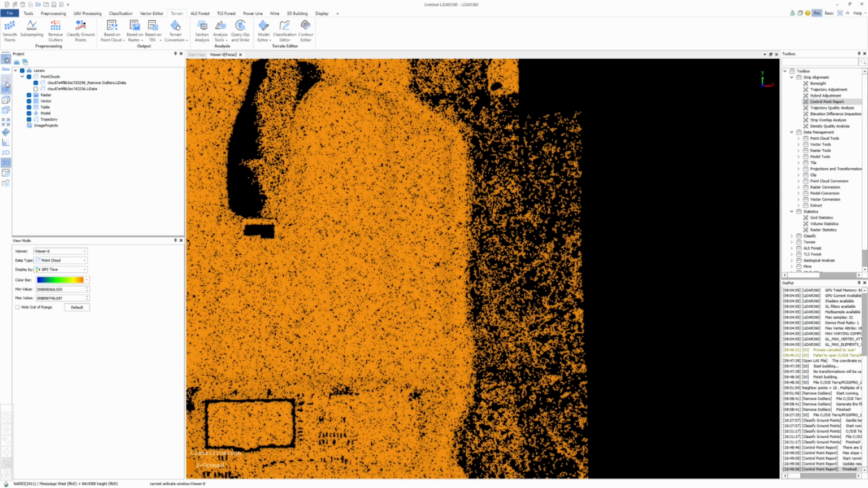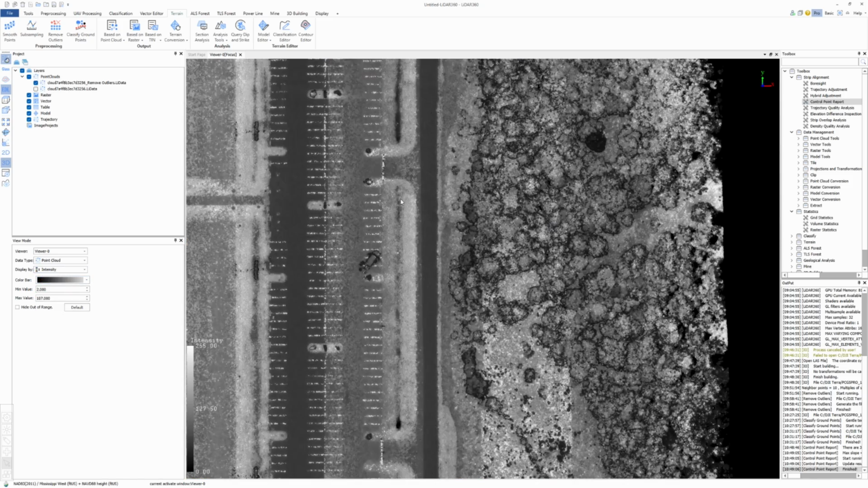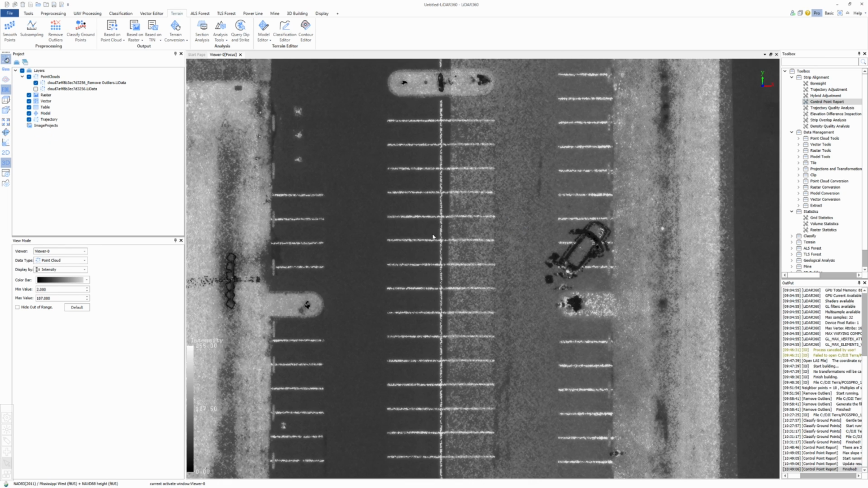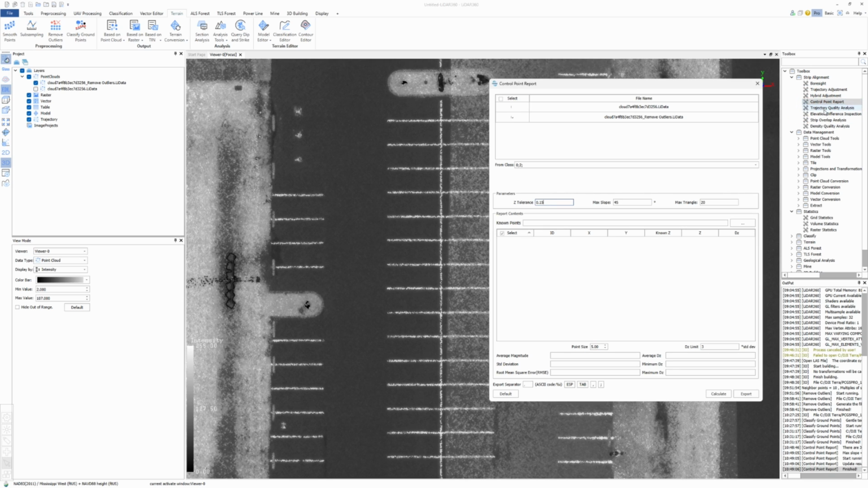Now let's actually look at intensity view right here. We'll come on in, and we're also going to bring those points back in. So I'll do control point, and for this, I'm actually going to leave both of them because we want to look at horizontal.